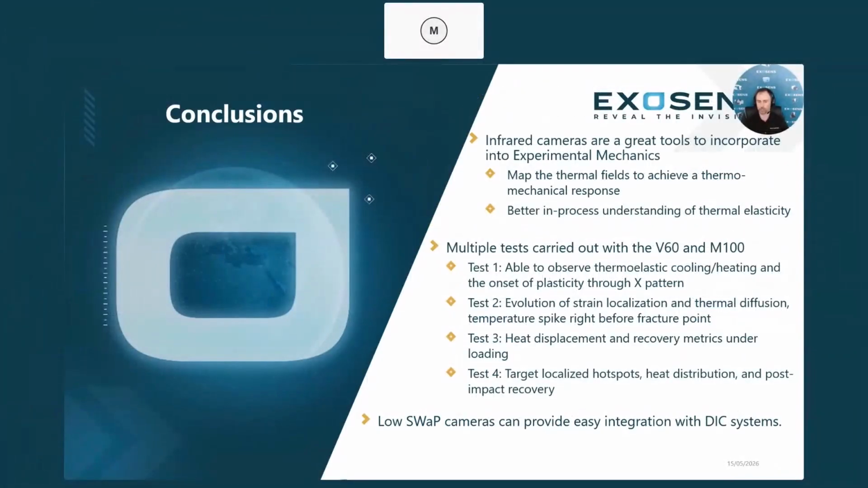And you can look at the post-impact recovery. So how these materials recover after undergoing some sort of loading event. And these Low-SWaP cameras, we think they're going to be nice and easily integratable into multi-camera systems, or very integratable and easy to use within DIC systems themselves. Sometimes they can be challenging with bigger, bulkier cameras, but we think these two smaller compact cameras are going to have a lot of use for that.